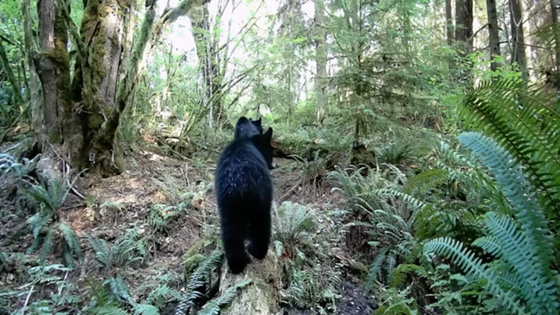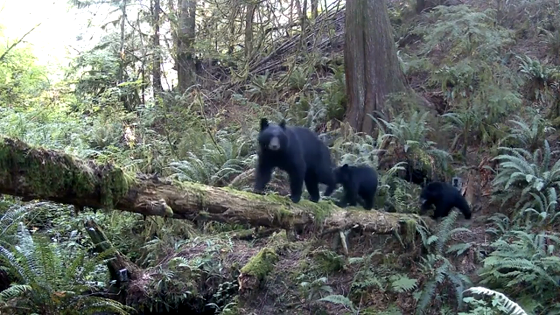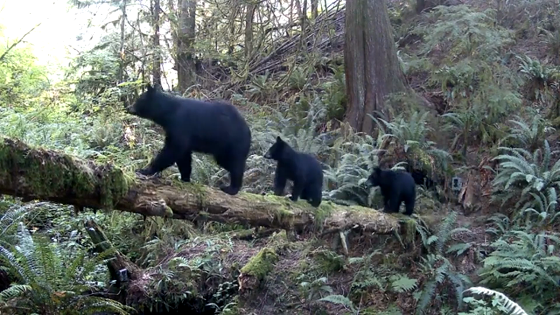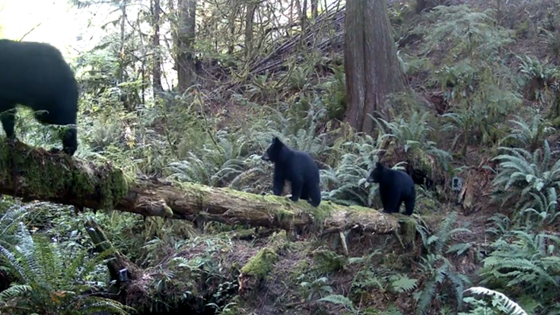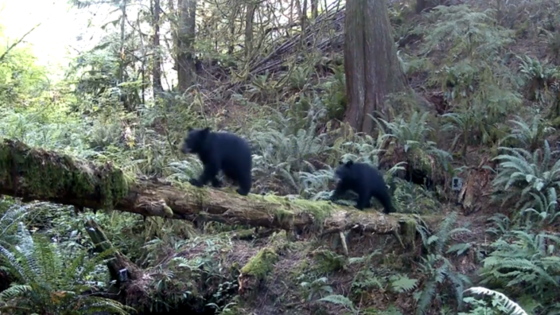I'd like to introduce you to another mother and two cubs that live in my local woods. This is from last year when they first started coming around. I gotta say, these were some really healthy looking little cubs, and mom was looking great too. What a nice coat, shiny and healthy looking she was.